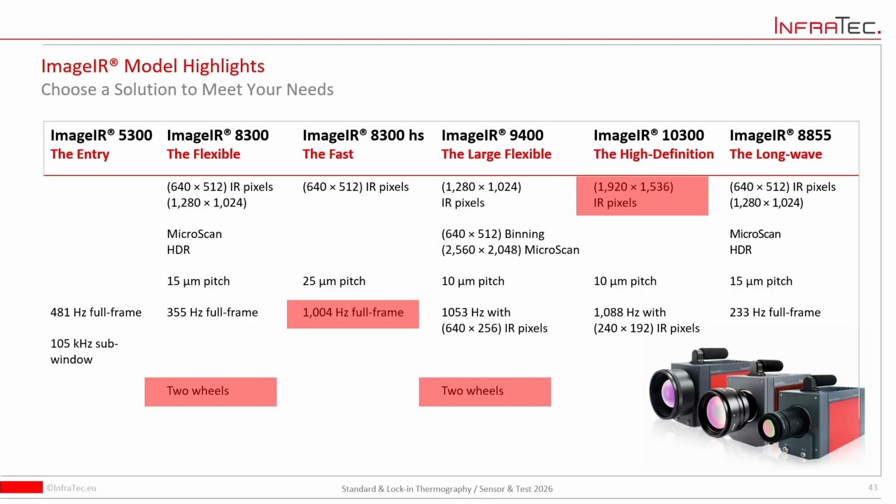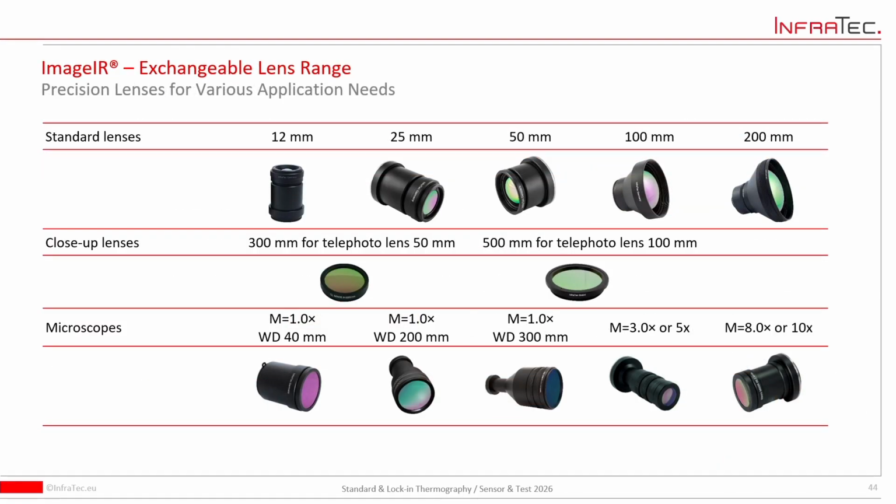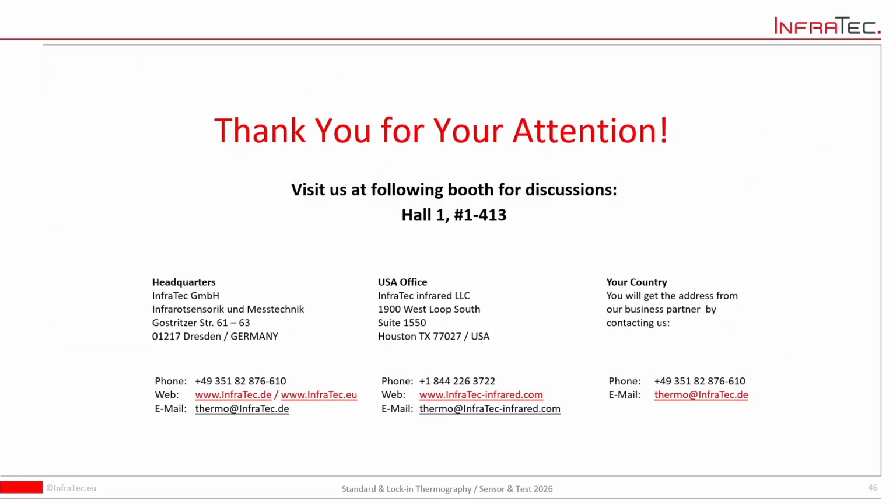All cameras can be handled by one software from us. And as told before, we do offer different lenses for different resolutions, so that we can meet your demands in the best way. Okay? So thank you for your attention.